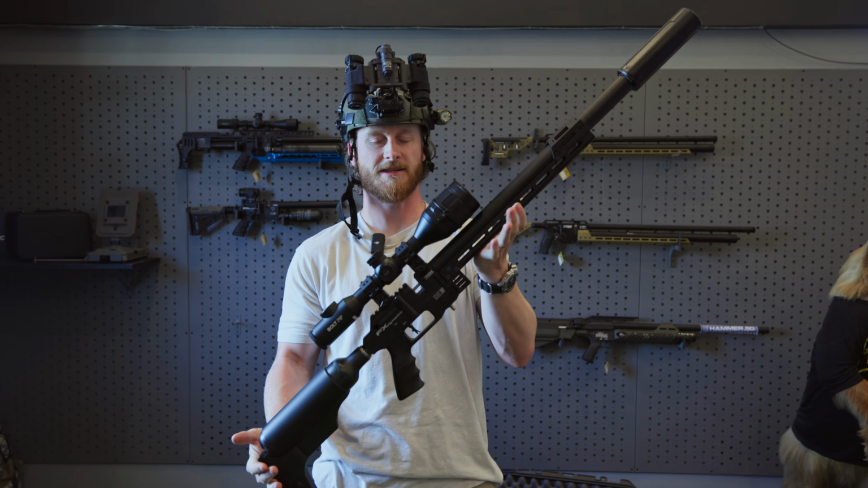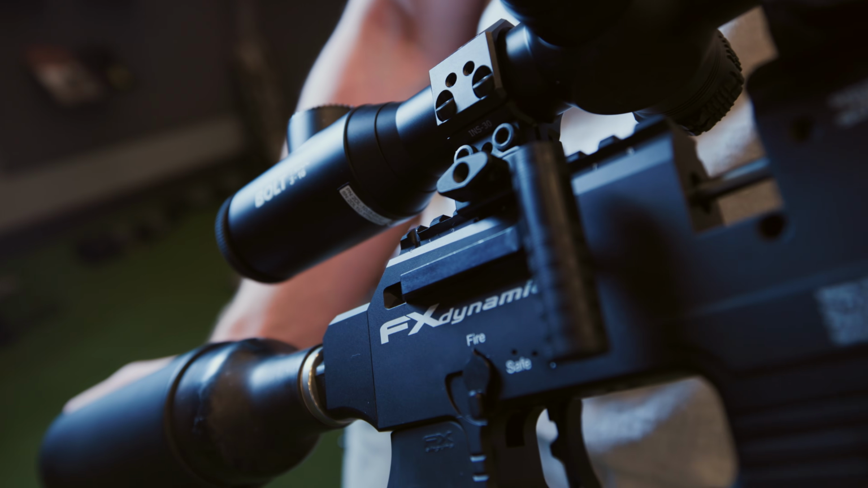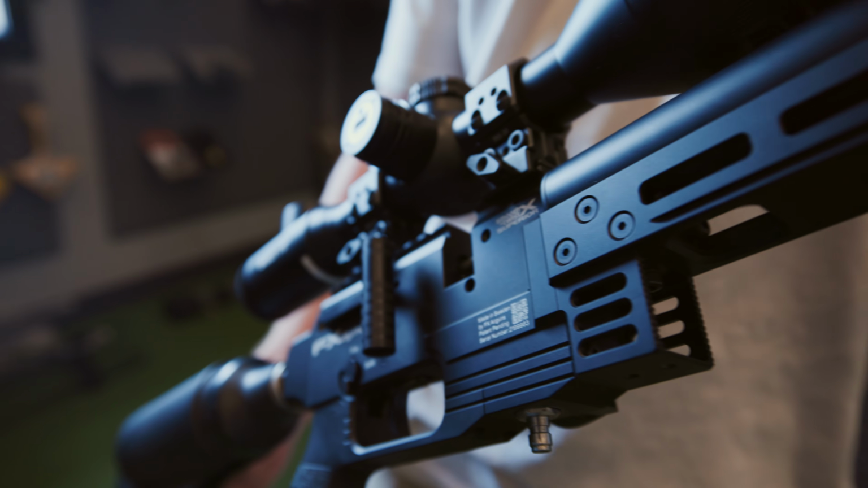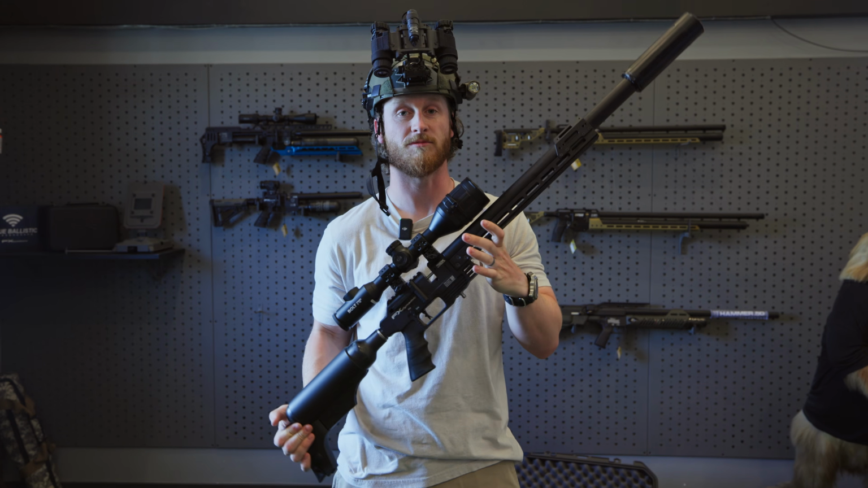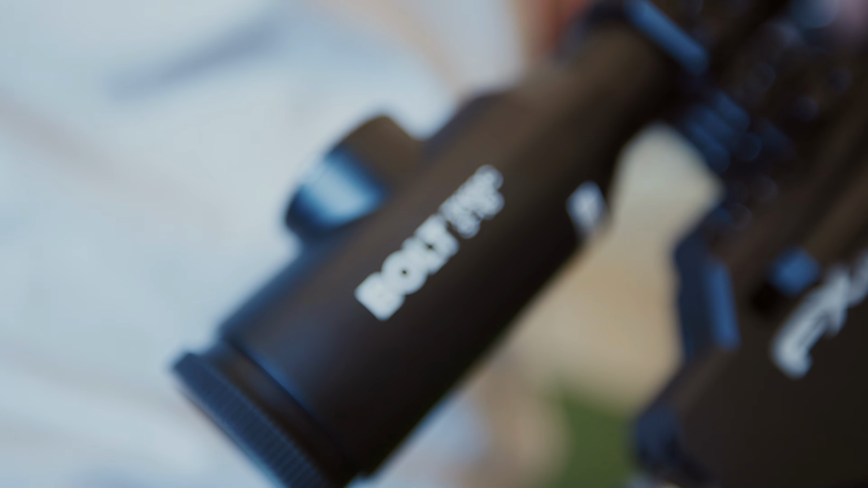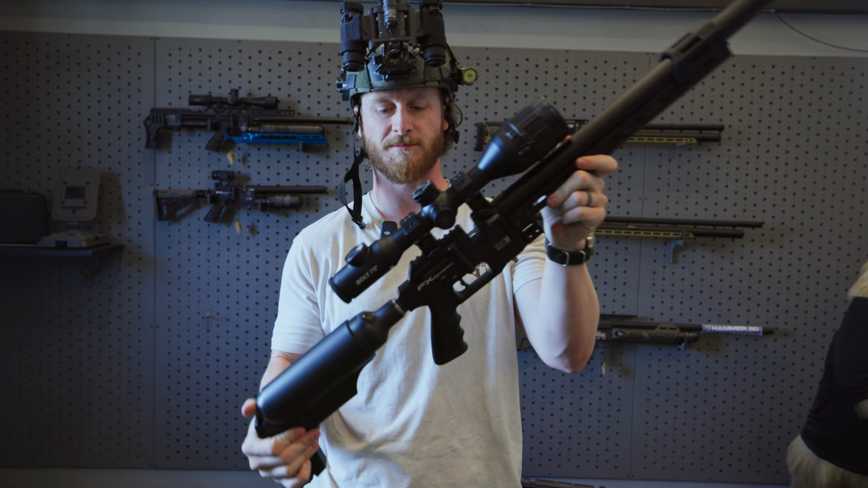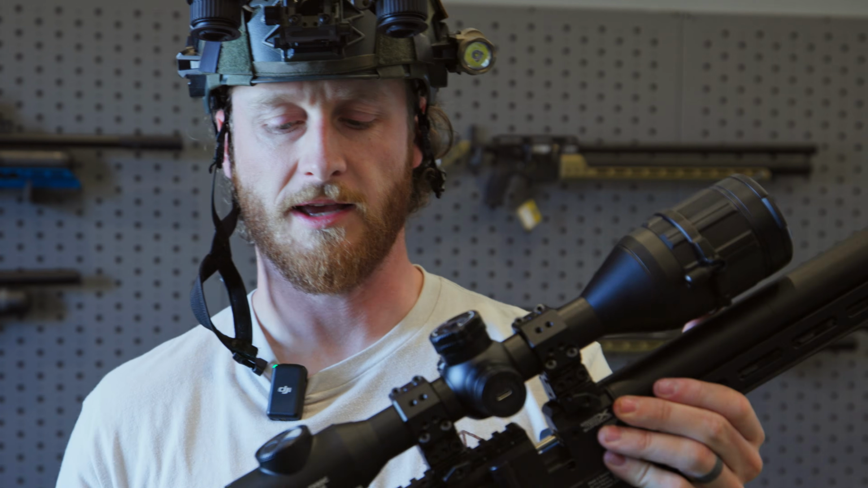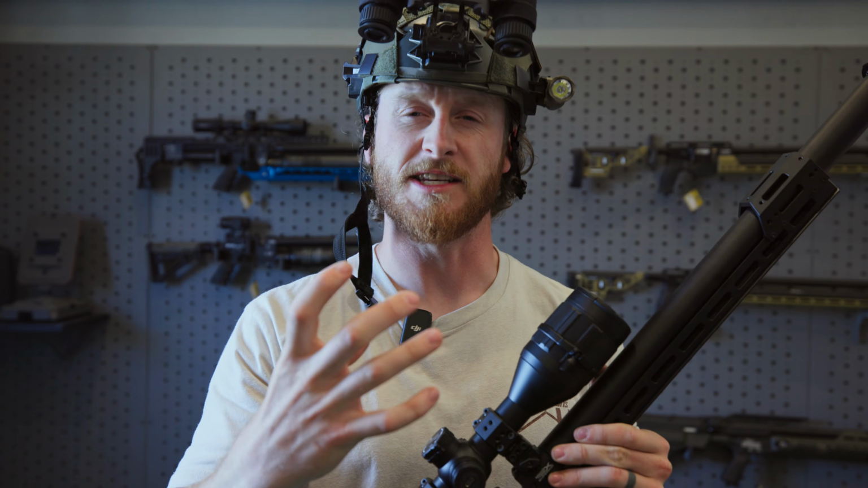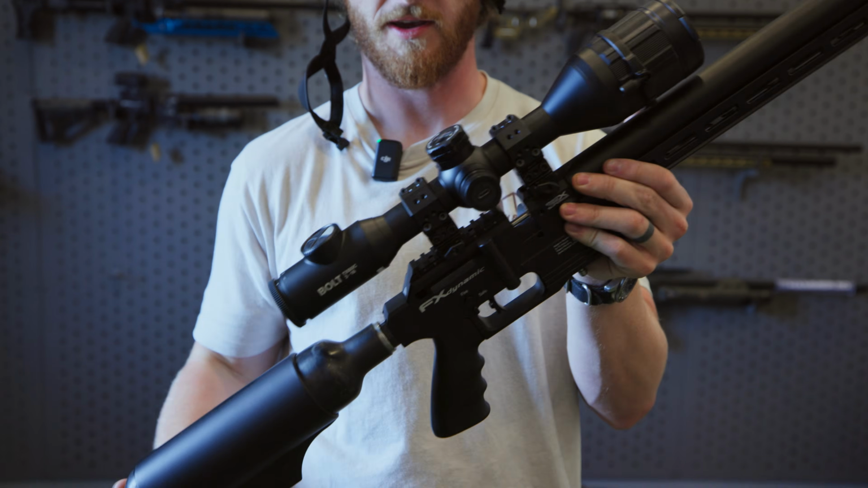What's up, guys? This is the setup I chose for tonight. This is a little FX Dynamic. It's in 22 cal, also shooting Hades pellets. Got a Donnie Ronin on there to keep it nice and quiet, and it is super quiet. And I also have the new iRay Bolt. It's a 1024 by 1024, so a very, very crispy image. One of the benefits to running a dedicated thermal is I have 3x magnification, so my image isn't really gonna deteriorate as much as if I was using a clip-on when I crank that magnification up.